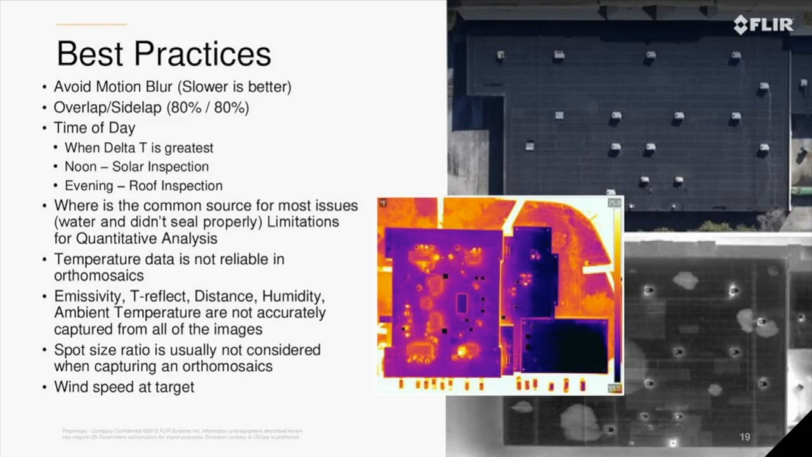Now, when it comes to creating 3D models and point cloud generation and orthomosaics, we fall a little bit short, and it's a very new science to want to do that, although we are hearing that the demand is growing every single day. Hence why we are starting to initiate relationships with companies like Measure that are moving at a fast pace in the drone industry and are starting to create thermal data sets with GIS applications.